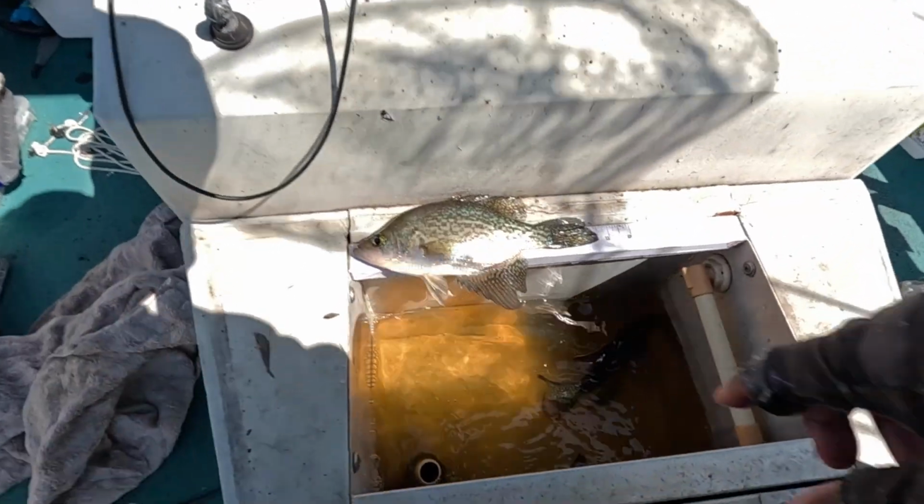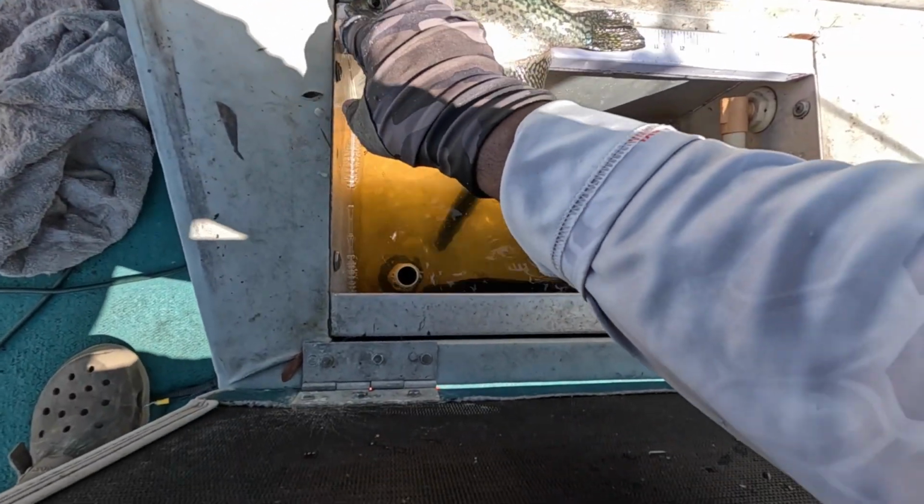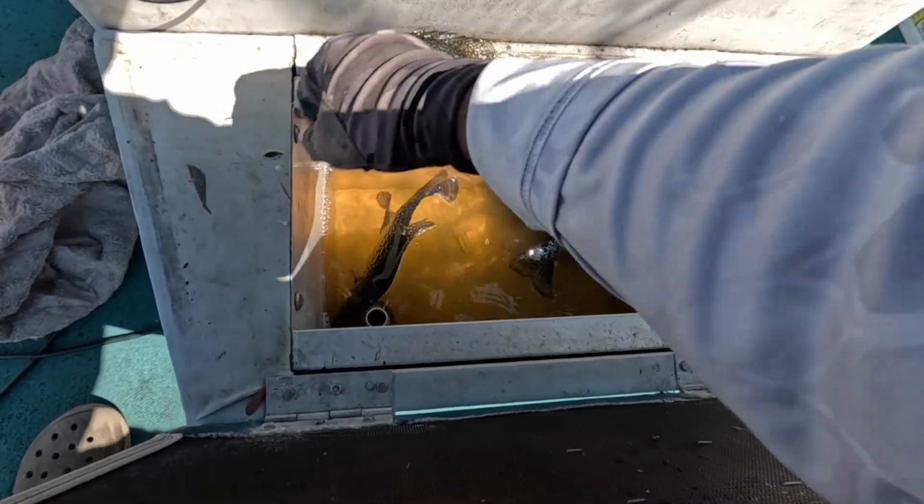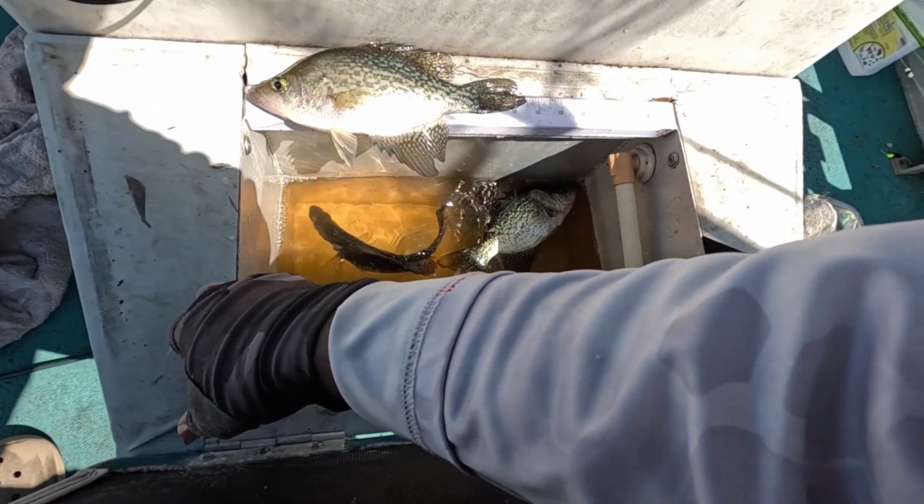Folks, I want you guys to witness it. Look at there, you see that? Look past the thing over here, tail 10.5. That is a 10.5 inch fish. 10.5 inches.